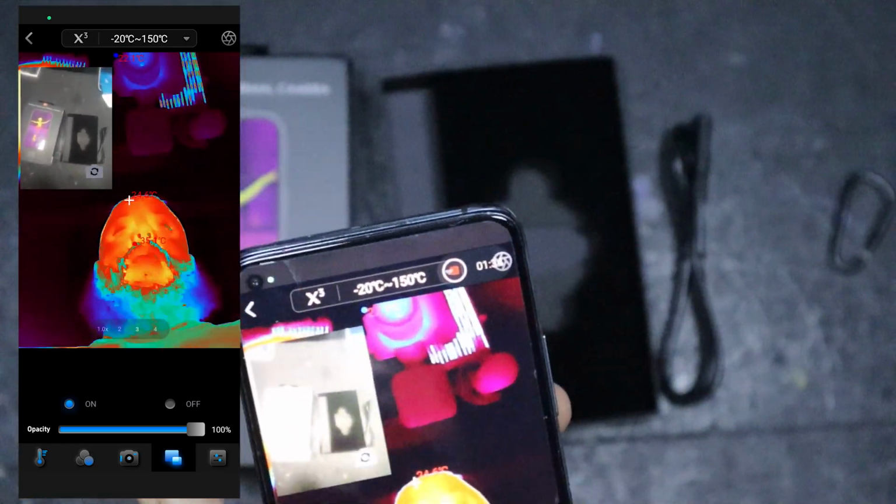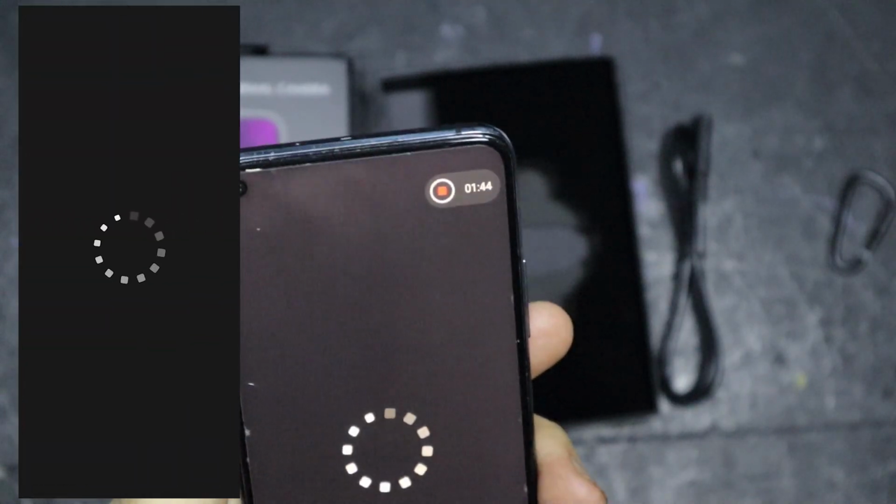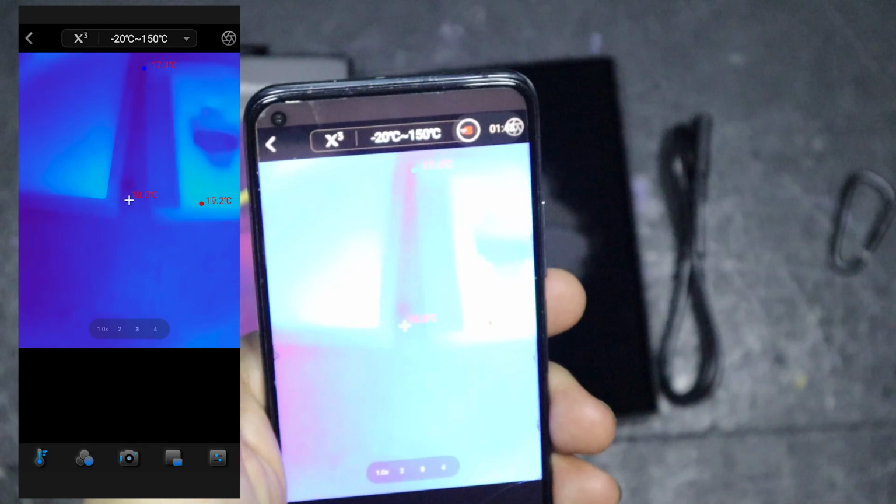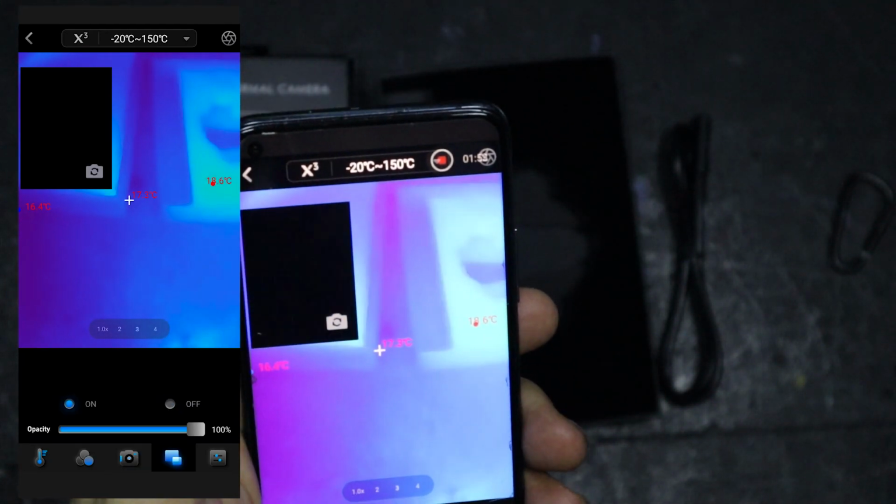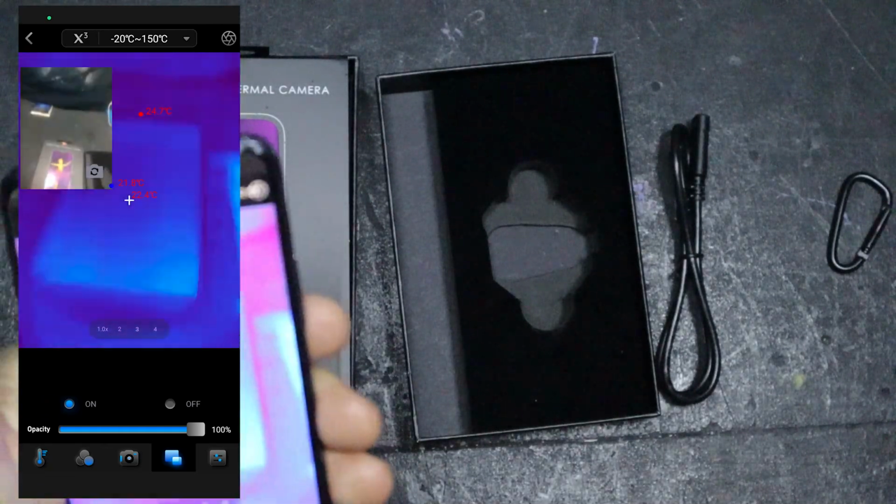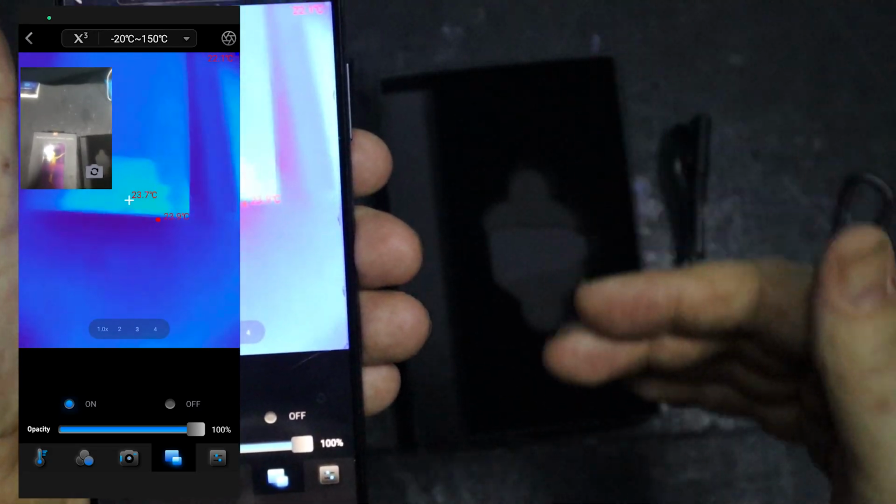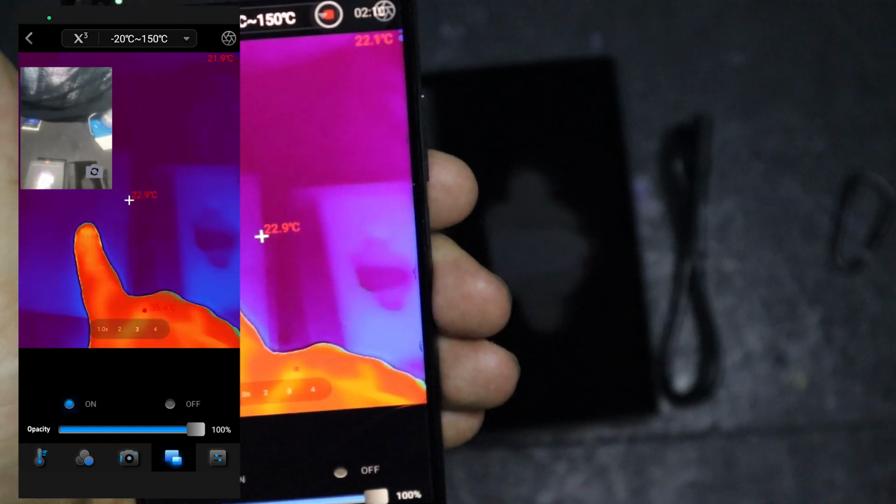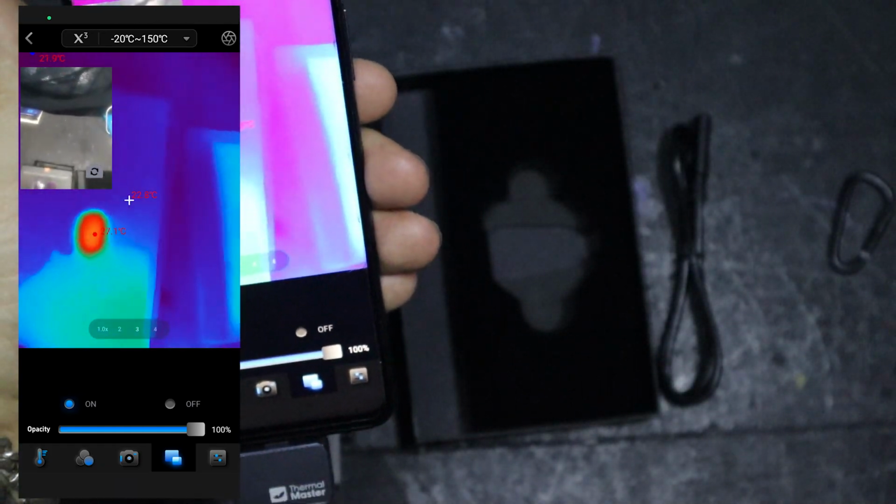So if I turn this round, 1 second. Okay, if we go back to camera, okay, now we go to this, opacity on. Now if you have a look, you can actually see what we're seeing through my camera. They're going to be slightly different because obviously one is right at the bottom of my camera. Sorry, so my camera is at the top of the phone and the actual thermal camera is at the bottom. But that just blows my mind.